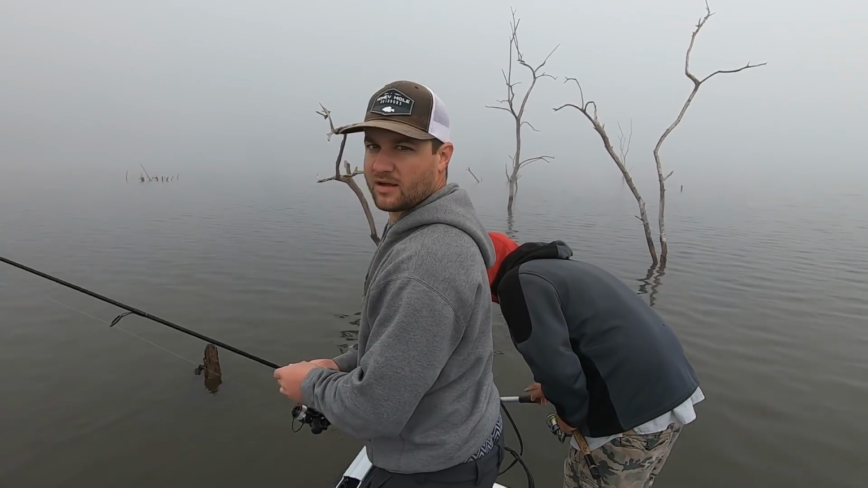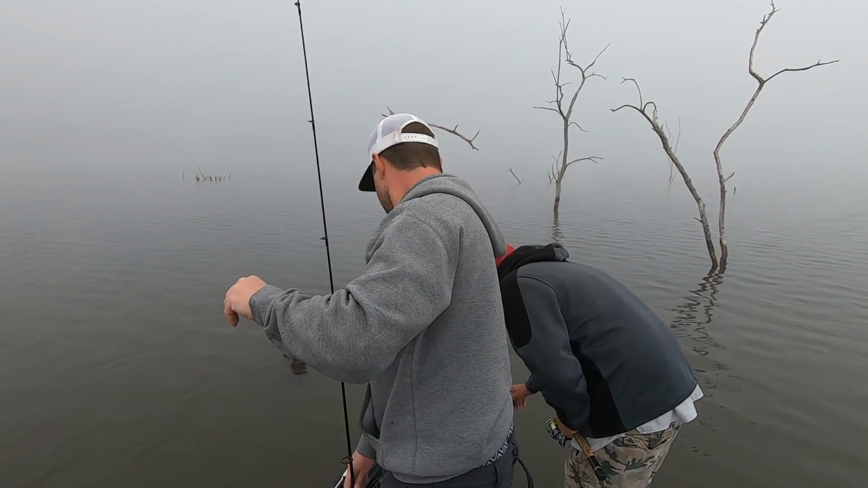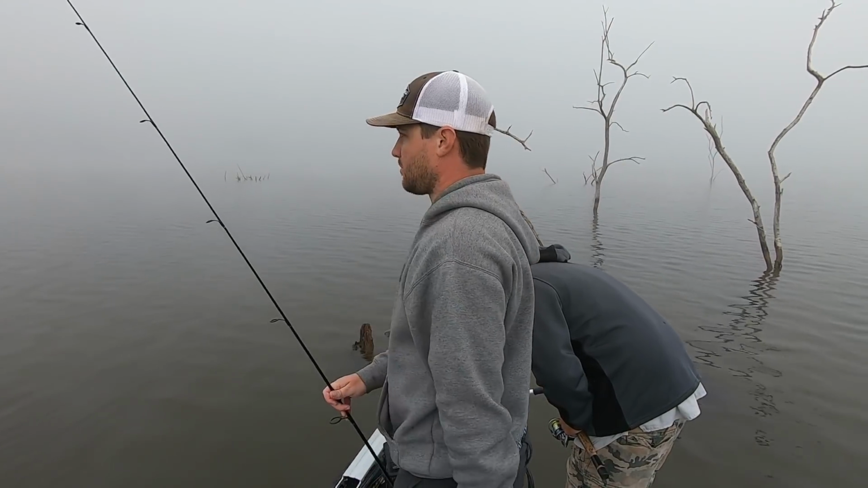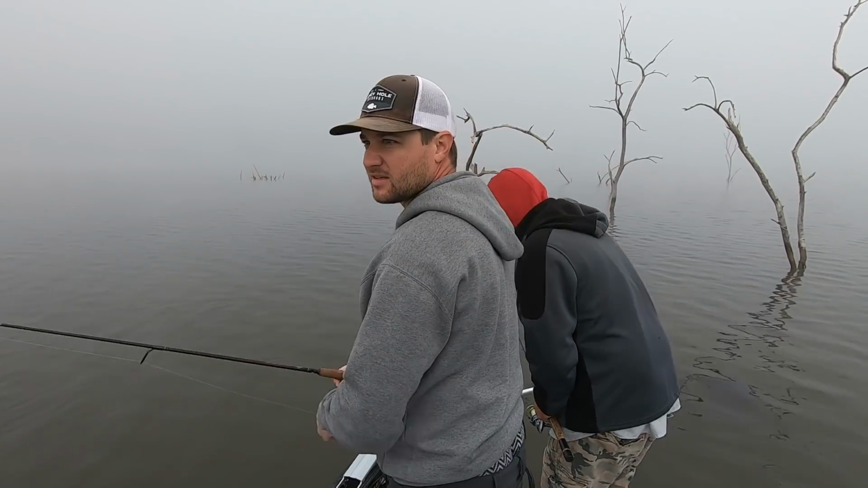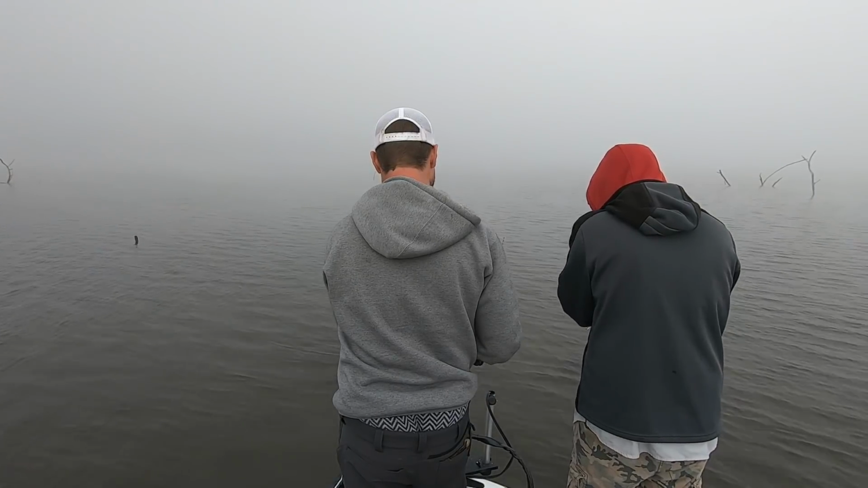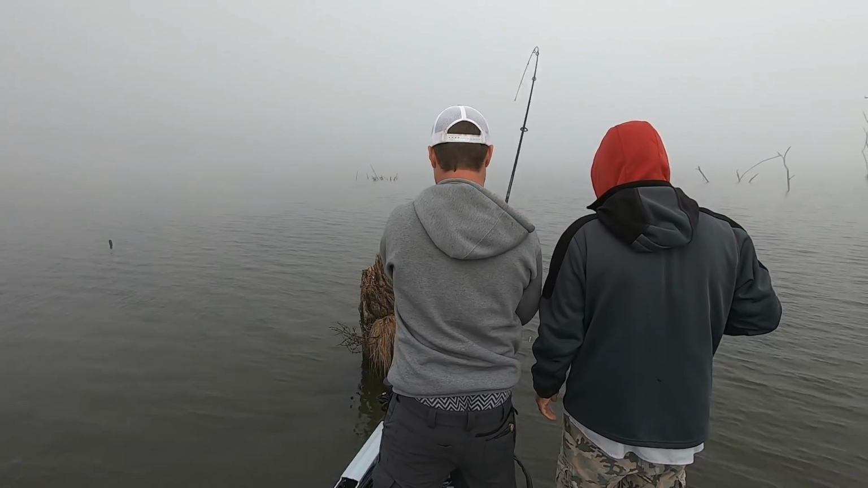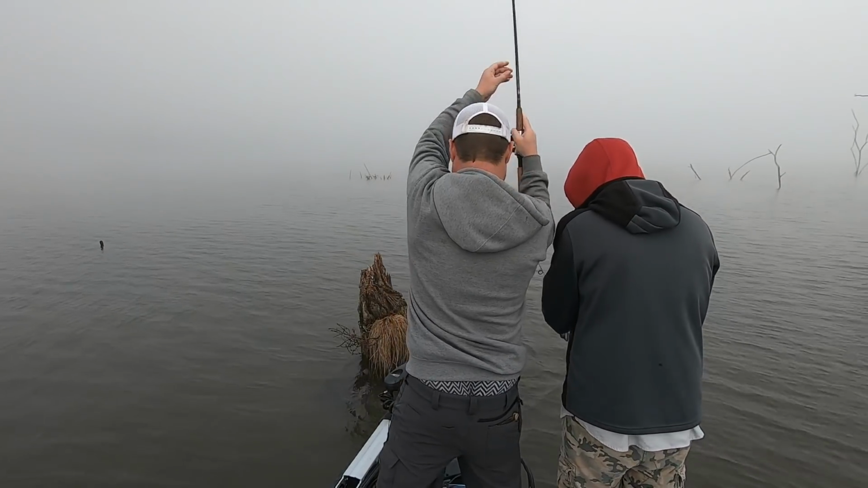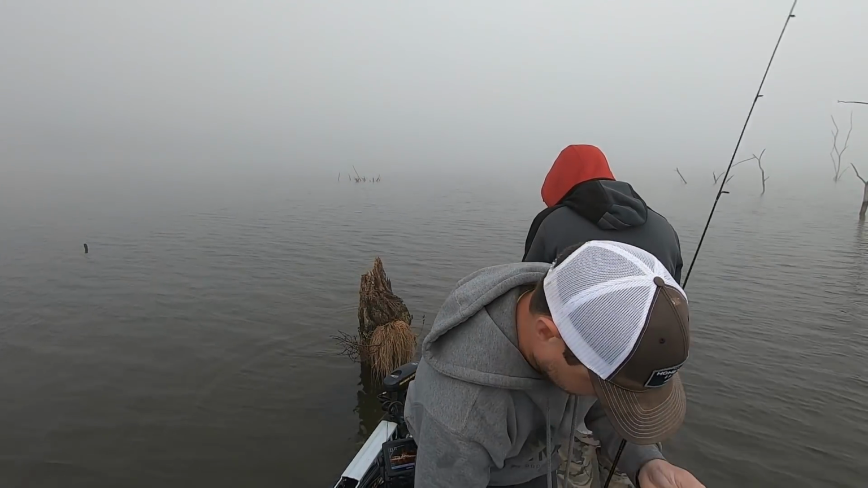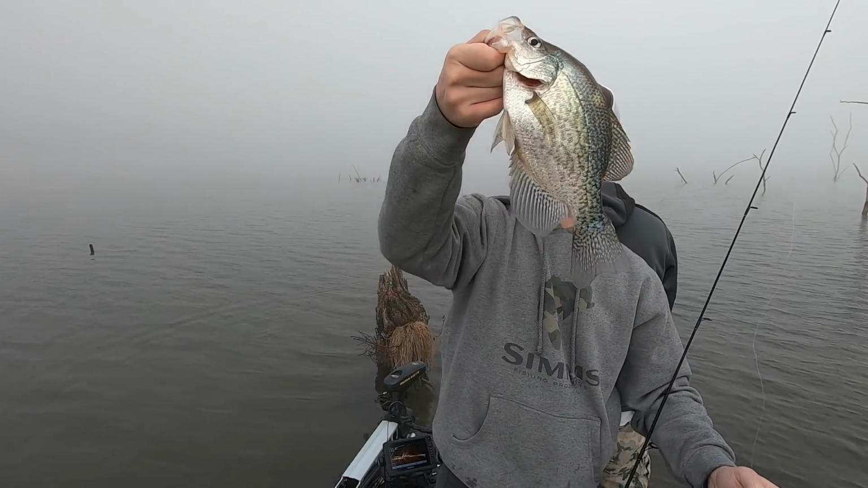The last 2 days we've dealt with a lot of high wind, and the water is slapping the boat, and it'll just run. But we're out here in these timber fields still. Wearing them out. Here we go. Not a bad little fish.